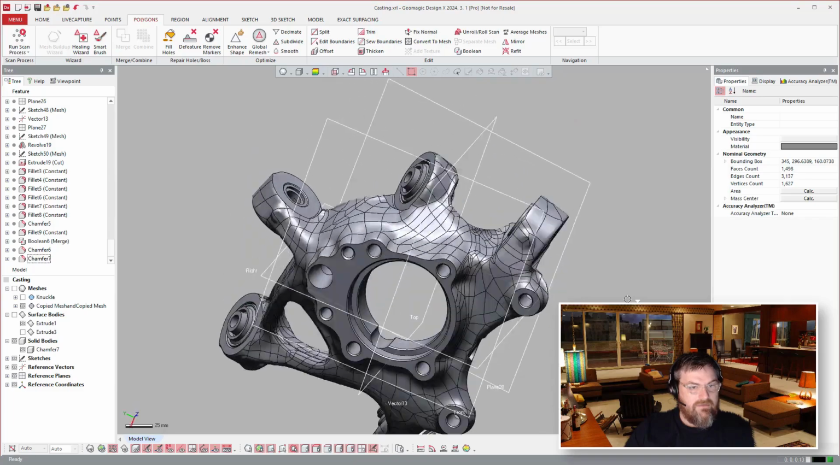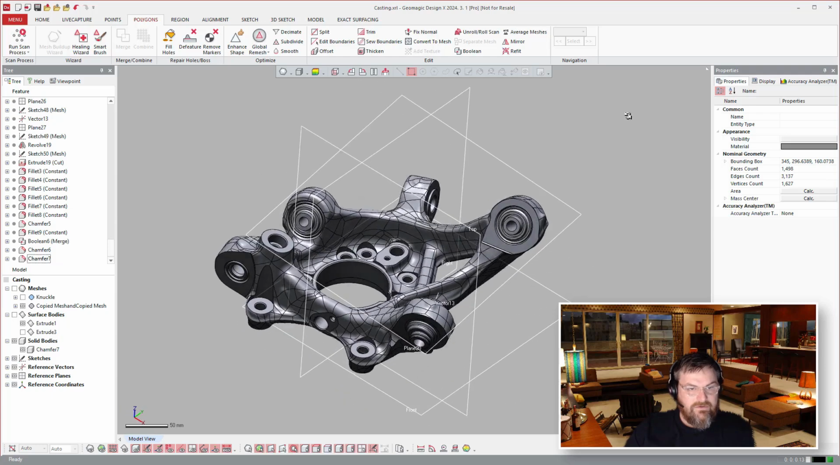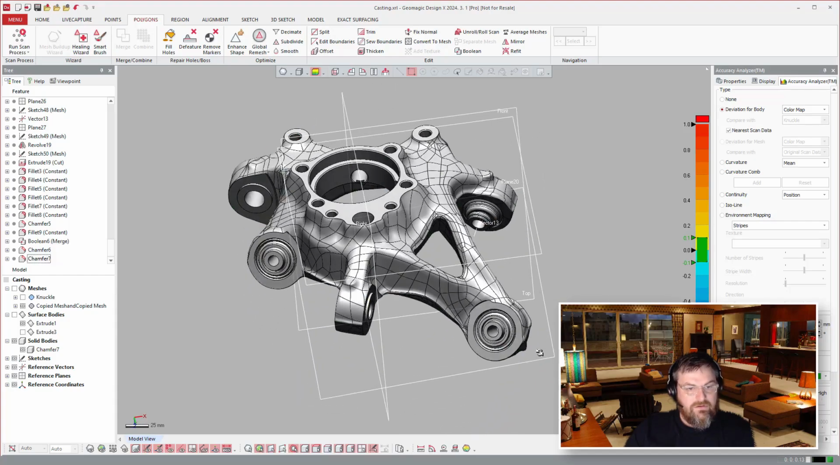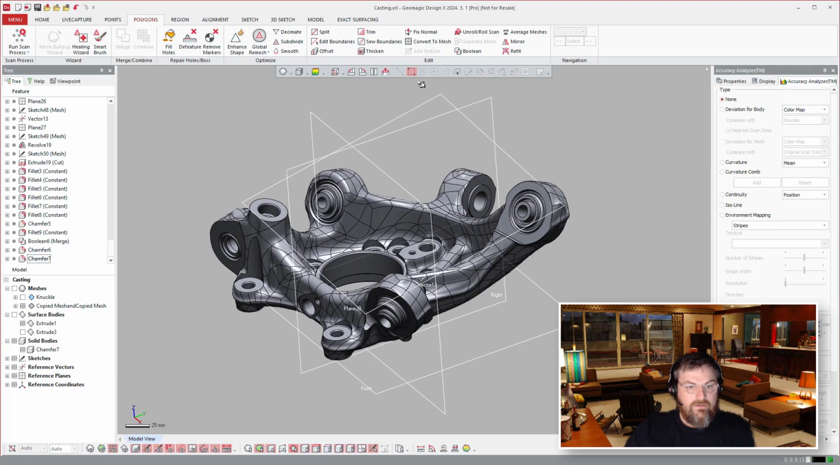So now we have this complete hybrid model. Take all that casting, auto surface it, add your features to it later, and then as usual, if you need to, turn on the deviation accuracy analyzer and check how closely it follows, just to make sure that you followed it as you expected, and then turn that off.